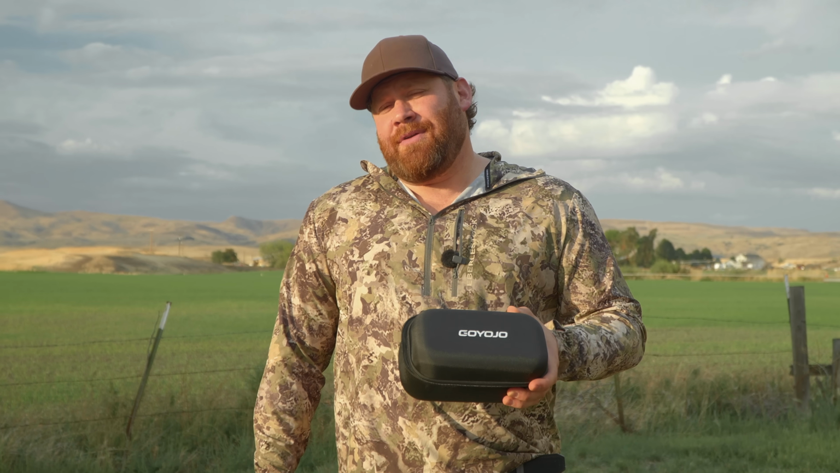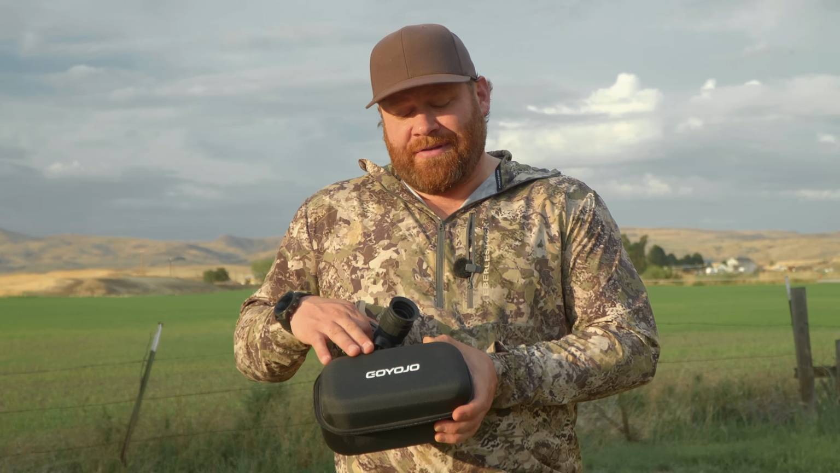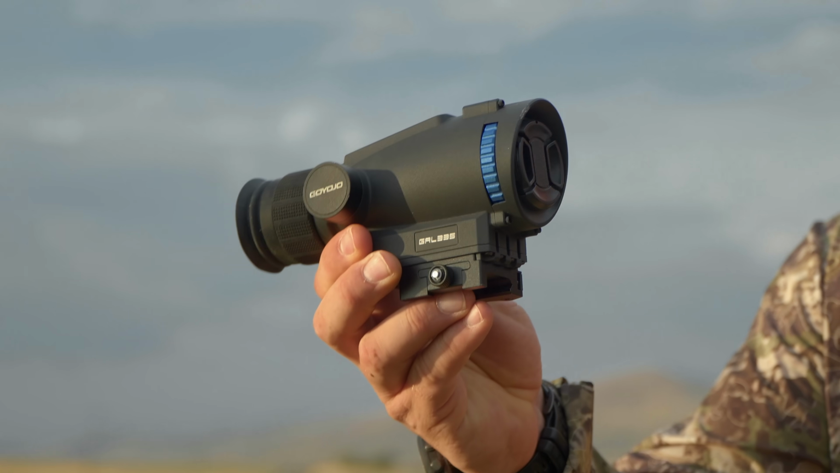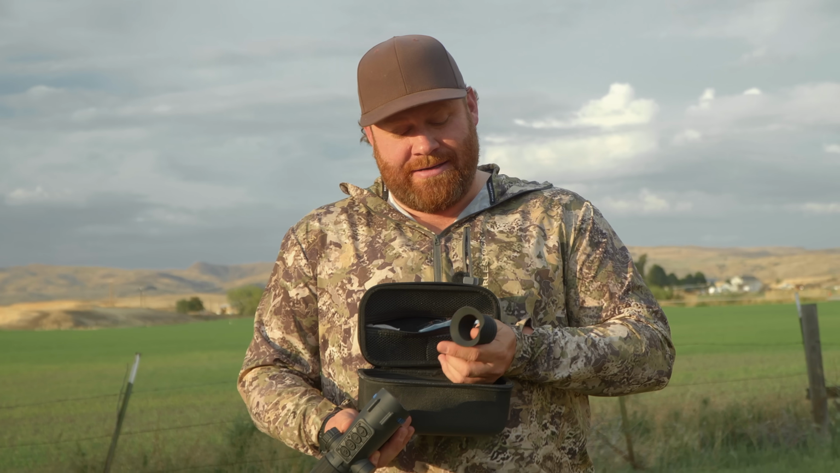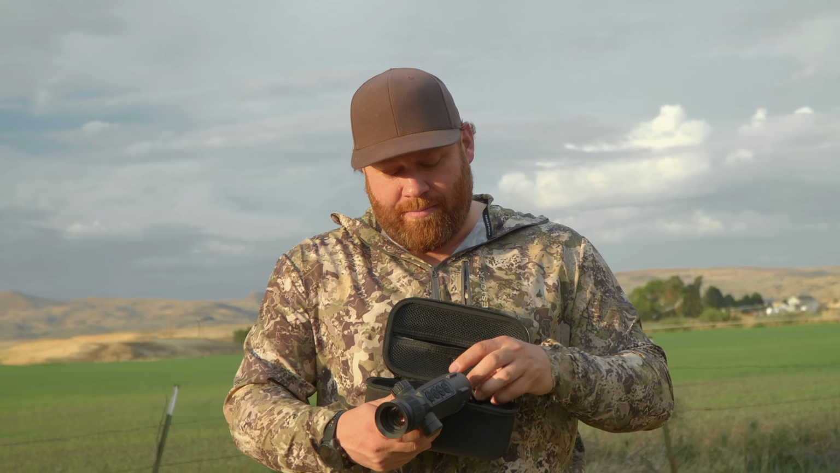All right, so I don't really know how you say this, but I'm going to just make a wild guess and call this the Goyojo. And this is the Goyojo GRL 335 thermal rifle scope. So this is the case it comes in. It's really actually pretty nice. It comes with an extra rubber eye cup for when you're using it mounted on a rifle.